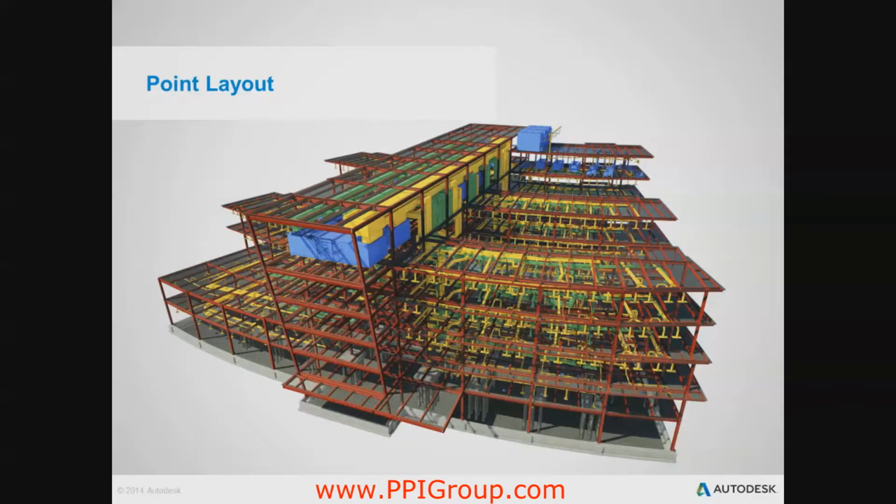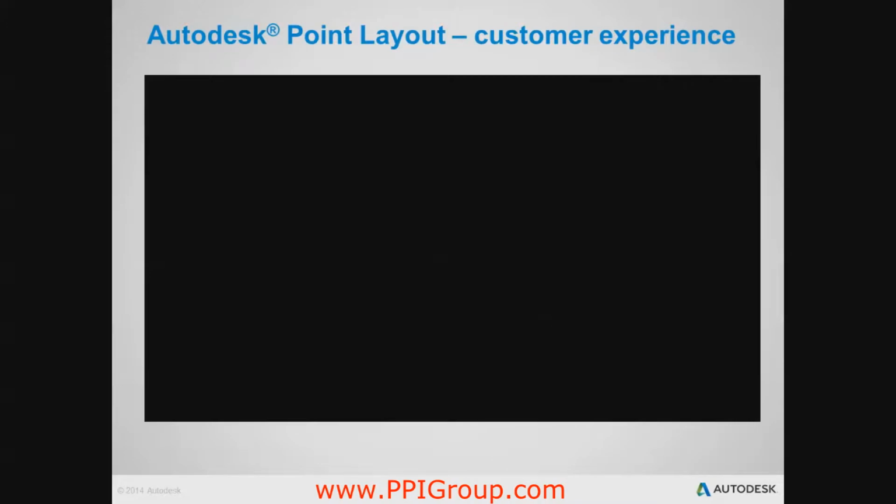By using a model-based approach and BIM, we can create and distribute project control that is more flexible, reliable, and consistent across all trades and subcontractors. Use robotic total stations to help increase the efficiency of layout, and lay out multiple trades at the same time with fewer people. I'd like to share with you a quick video on how customers are benefiting from Point Layout.